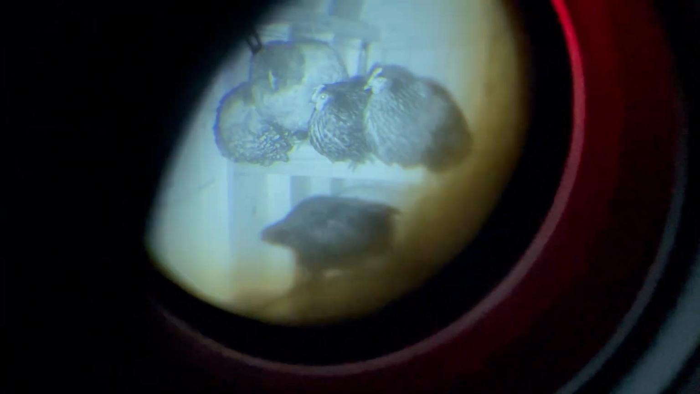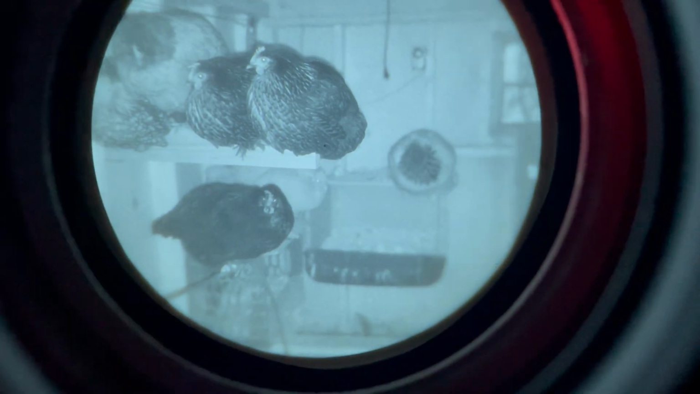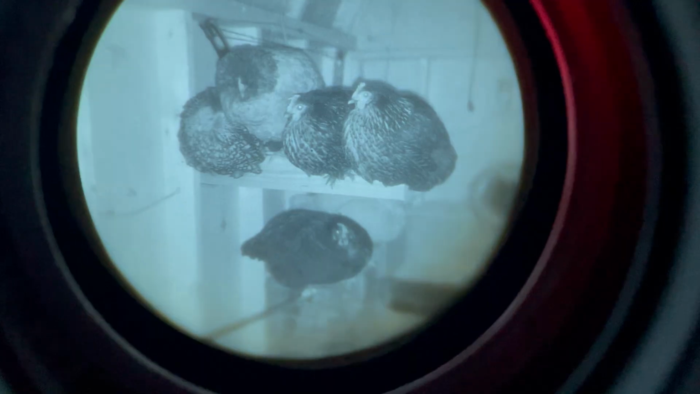I'm glad that my first time playing with a digital unit was with an older device like the Swift 1. It could only get better from here. I thought I'd be spoiled by my Gen 3 PVS-14, but it just made me more curious about the constant improvements coming out in digital night vision. With the way technology constantly improves, there might come a day where digital is just as good as analog. I'll give my final thoughts as you see the last comparison footage.